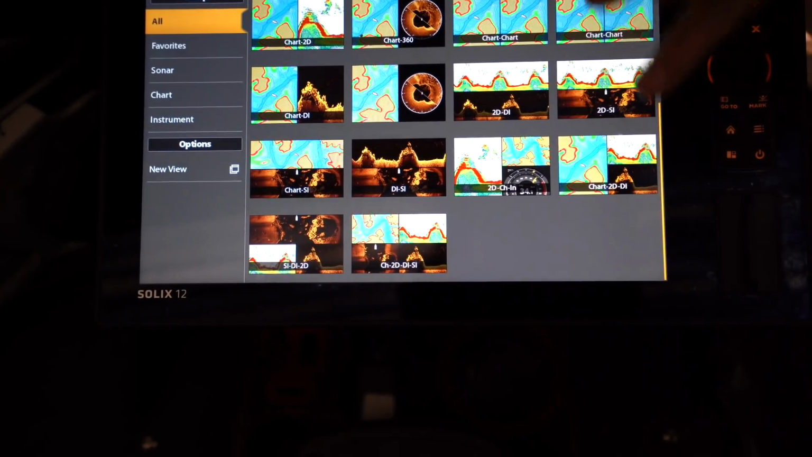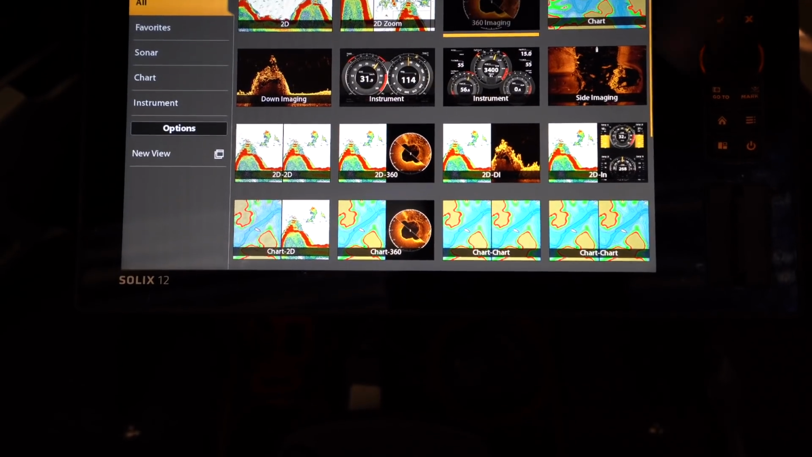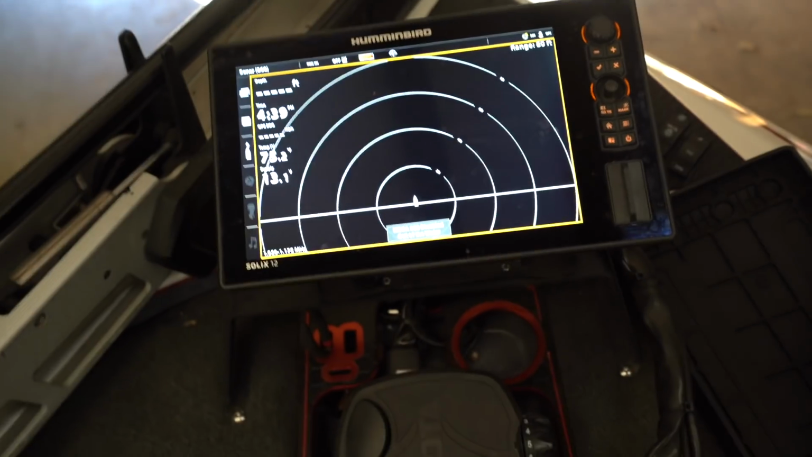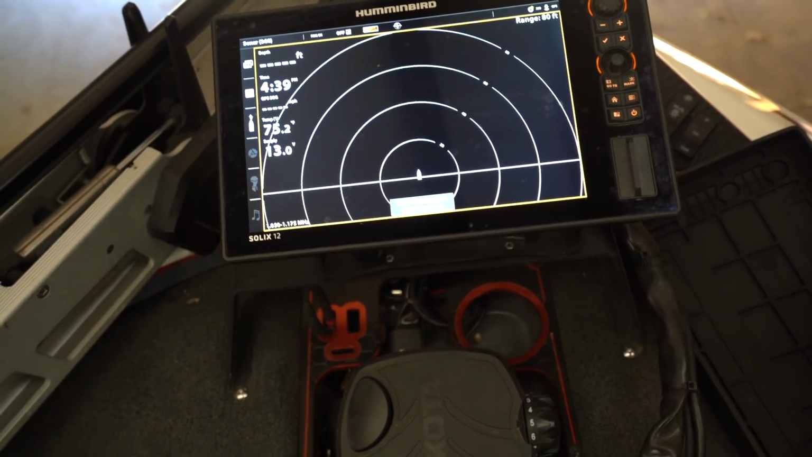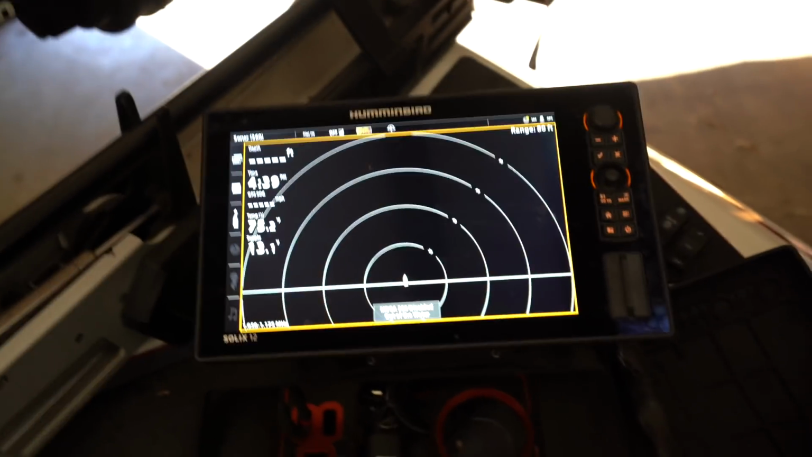You can scroll down, you can see some of the ones I've made are my favorites. Most of the time, I just go to 360. So that's showing basically all the way out to the perimeter of the ring at 80 feet. Now, if we want to adjust how big our ring is, how do you do that?